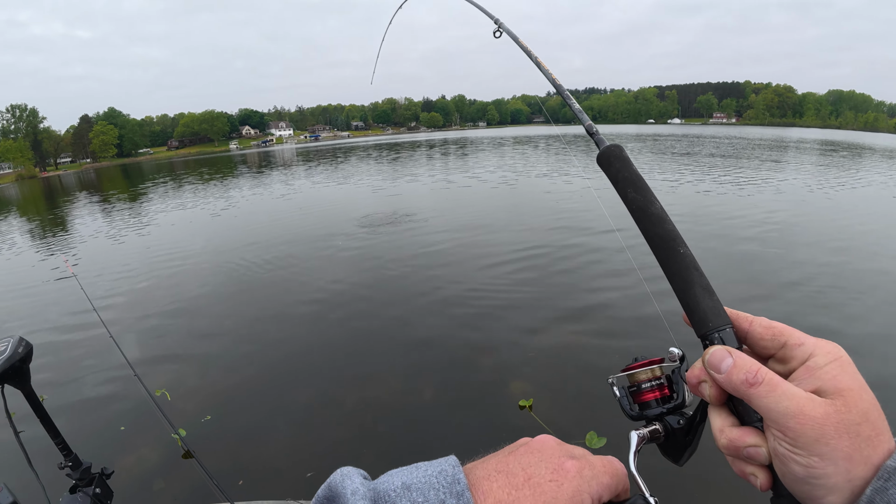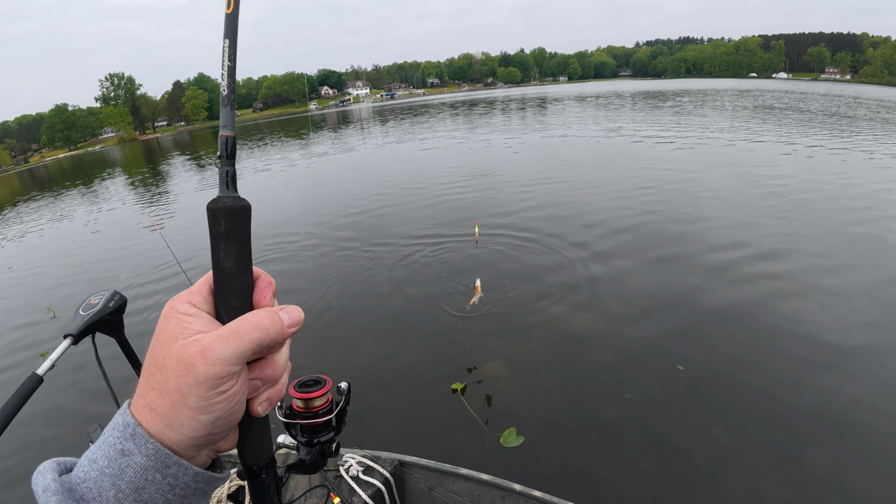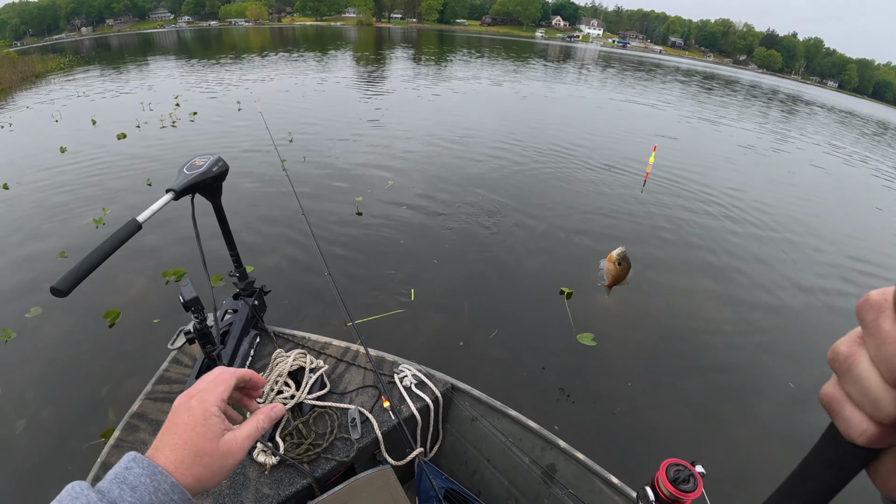Oh, that's a bluegill there. That's a big, big gill. Yeah. That's a big gill. That's the one. That's the kind we're looking for. Oh, yeah, that's a pretty one. Yeah, that's the size. That's the size.